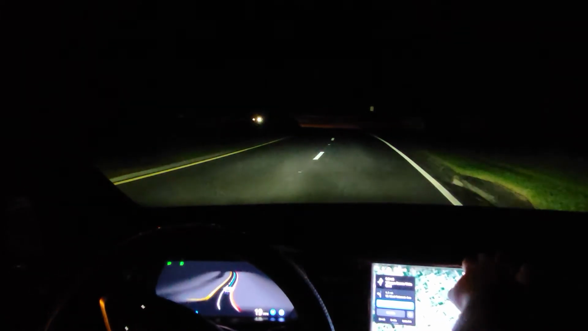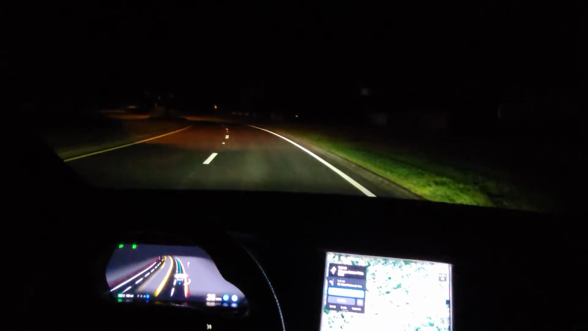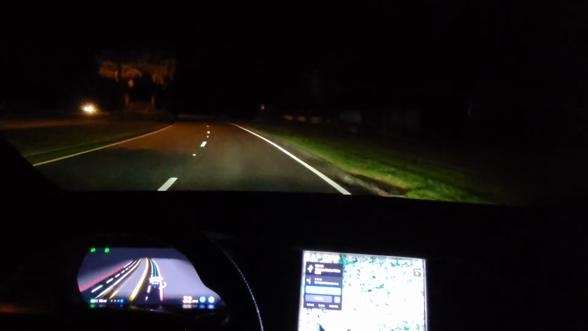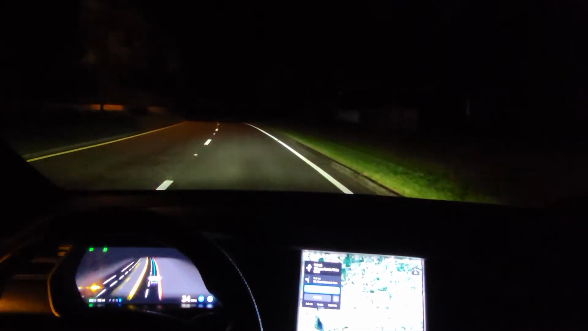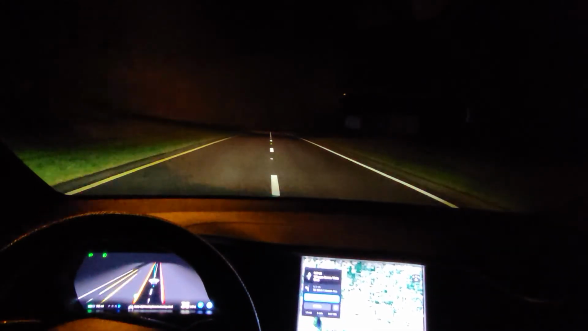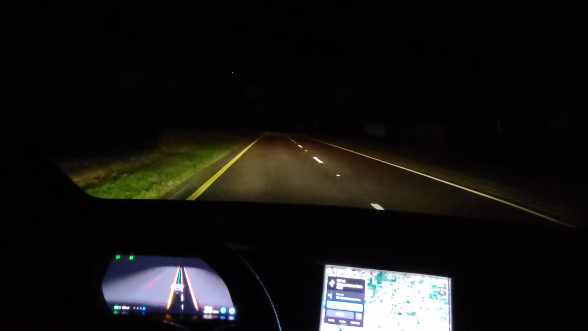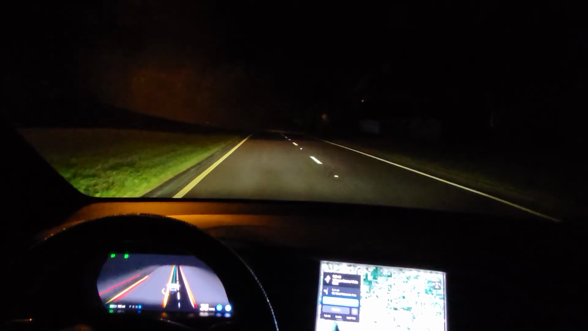I'm watching it on the dash, seeing where the line is going. The tentacle, the Tesla tentacle. It's nice it has that, so you know where the car is planning to go before it goes. And you don't necessarily need to be over here. Hopefully they fix that with the next update, which should come Friday, in a few days.